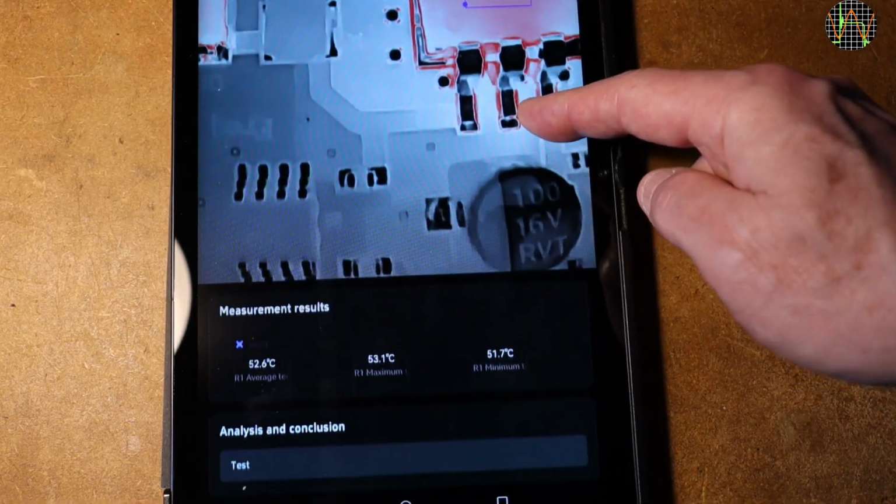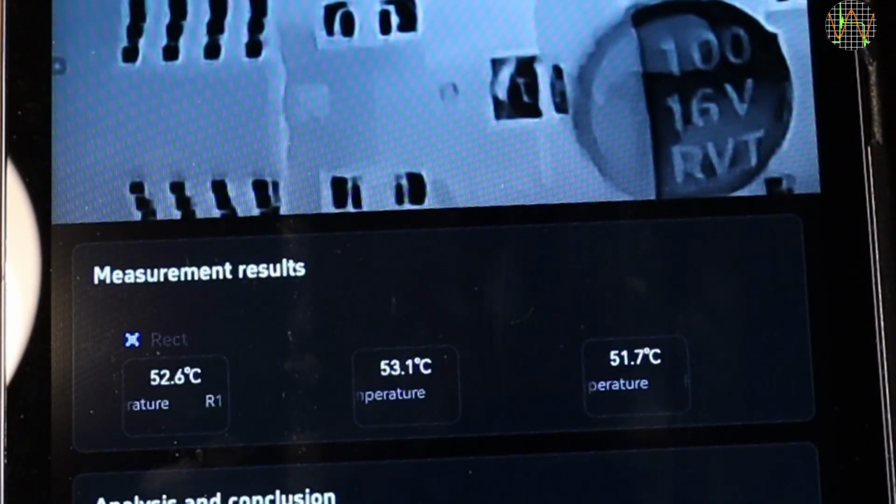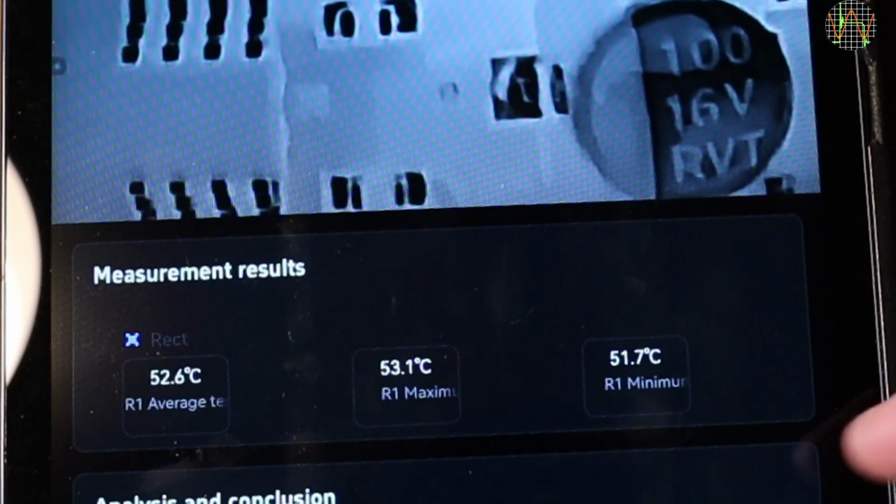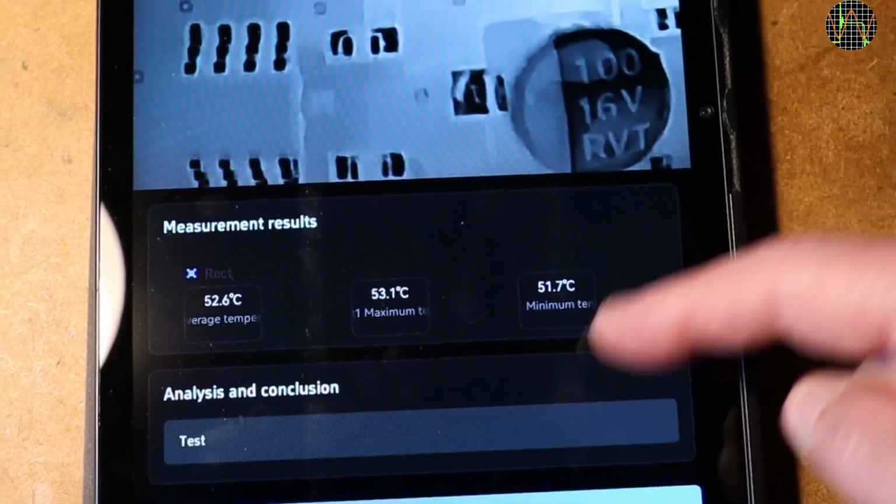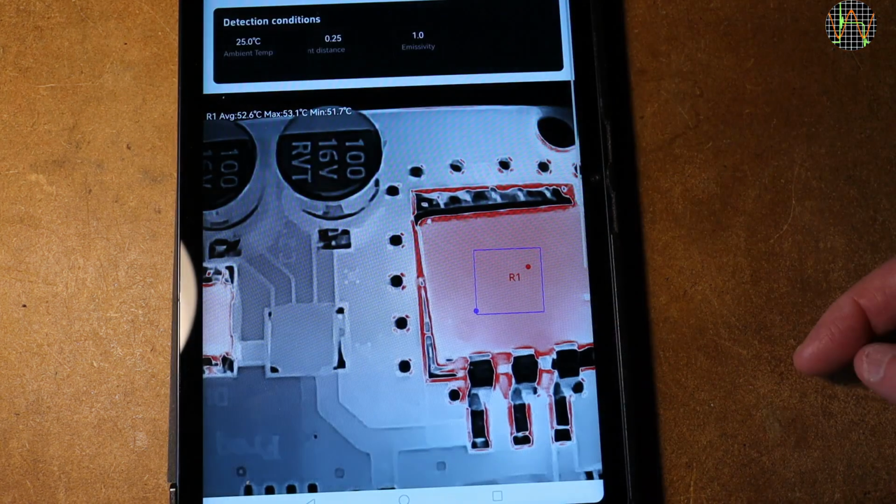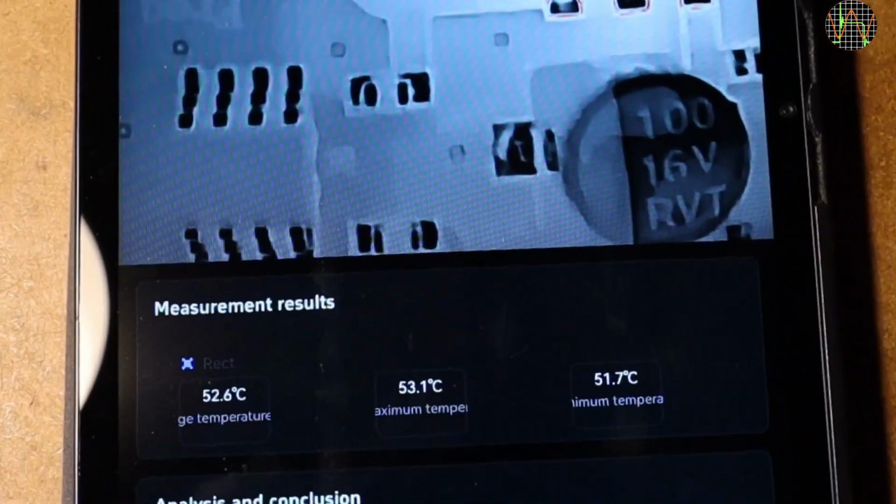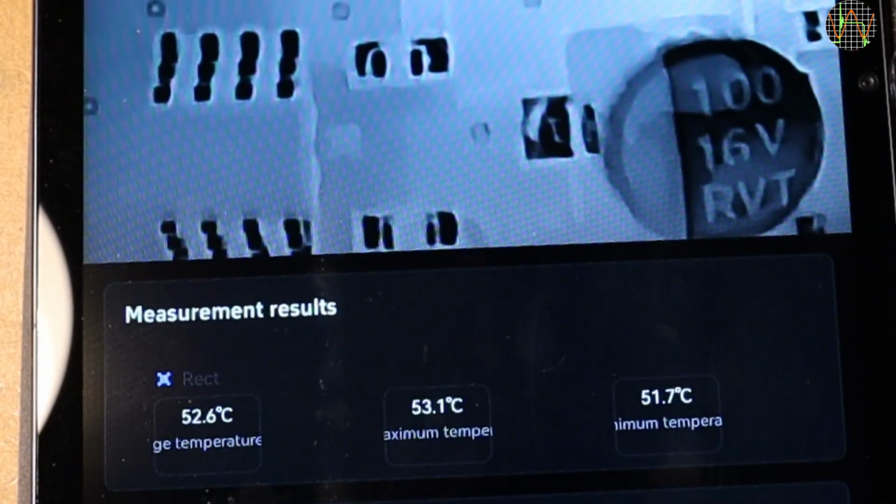Please note the scrolling text labels, for example in the measurement results section. That is very cute, but the final report is basically just a screenshot of this. And as a result, you get cut-off text labels depending on where in the scrolling you hit the Generate Report button. This is not a serious problem, but I think it makes reports look unprofessional and should be fixed.